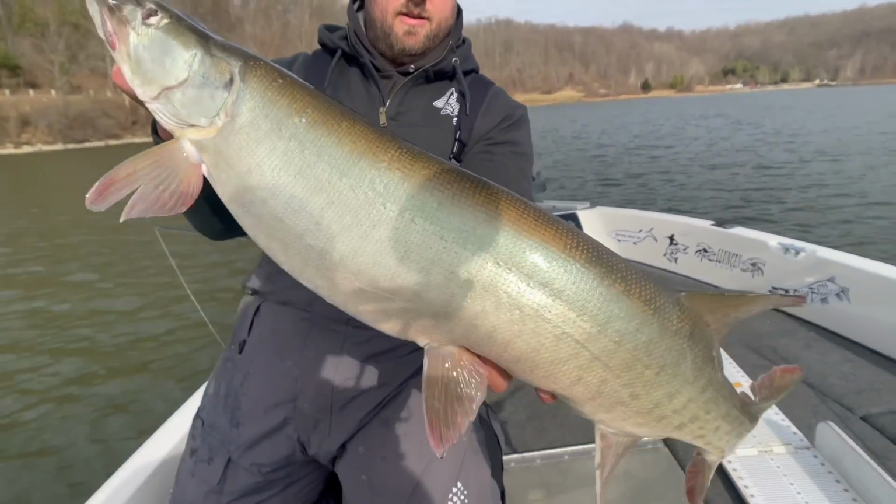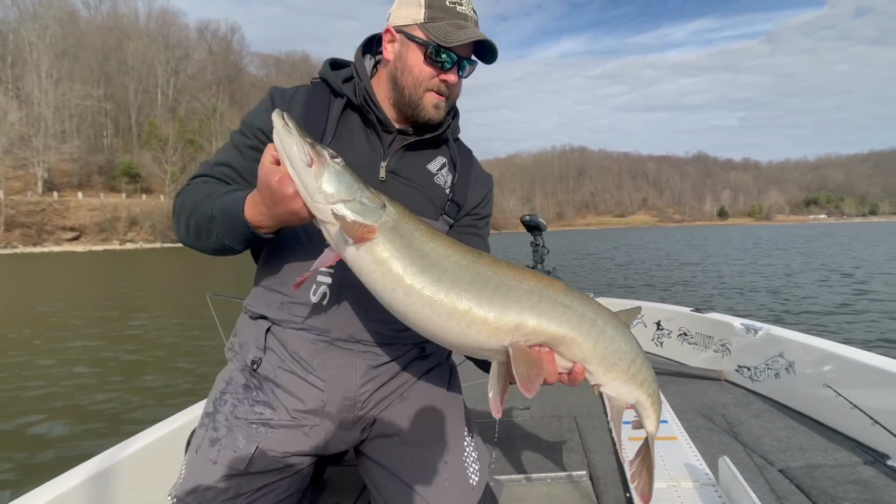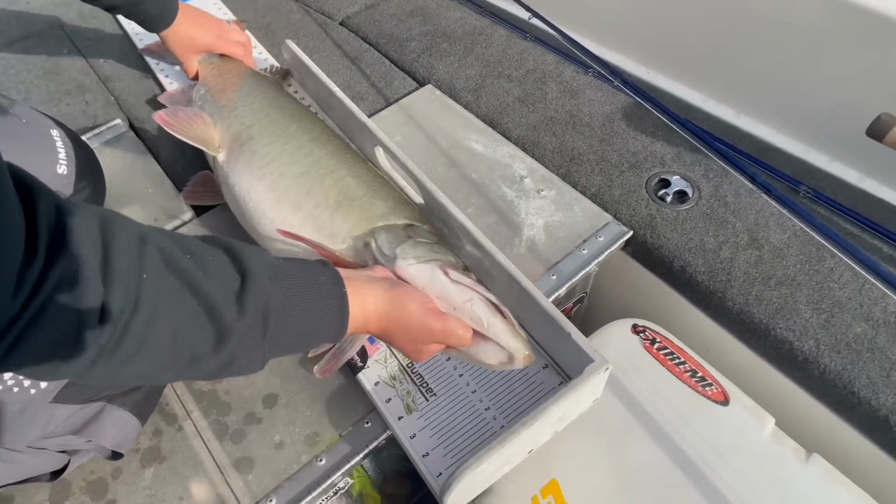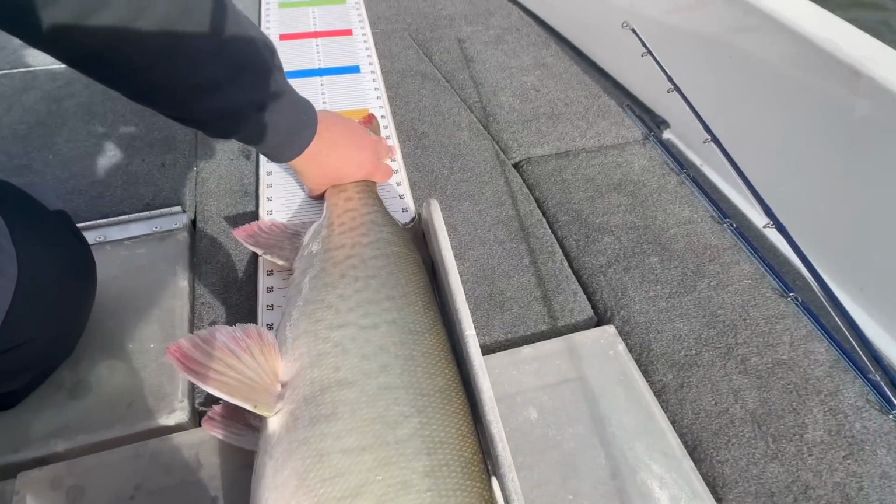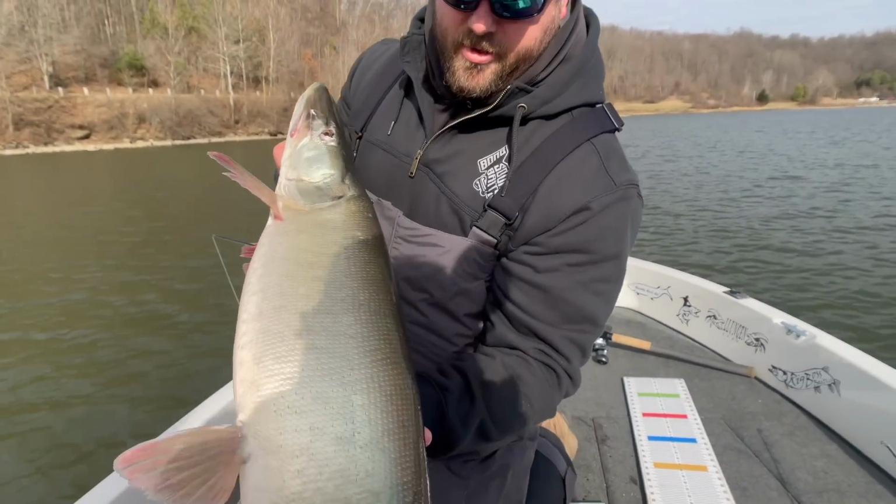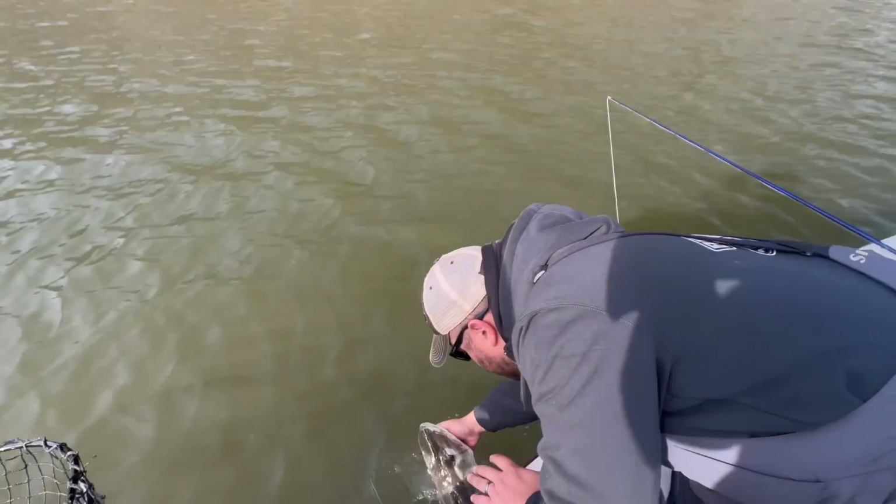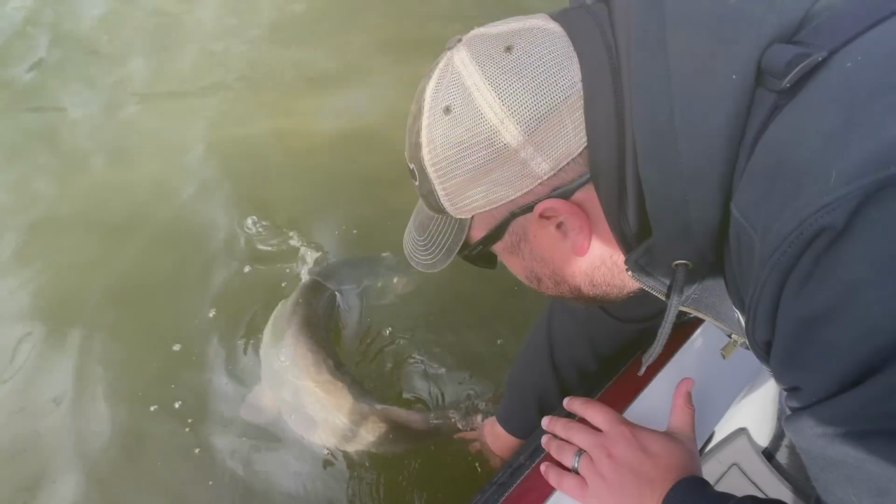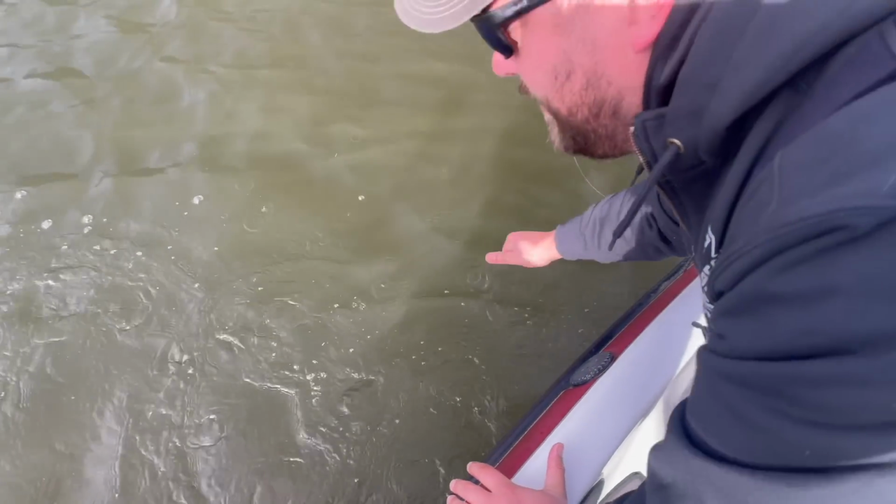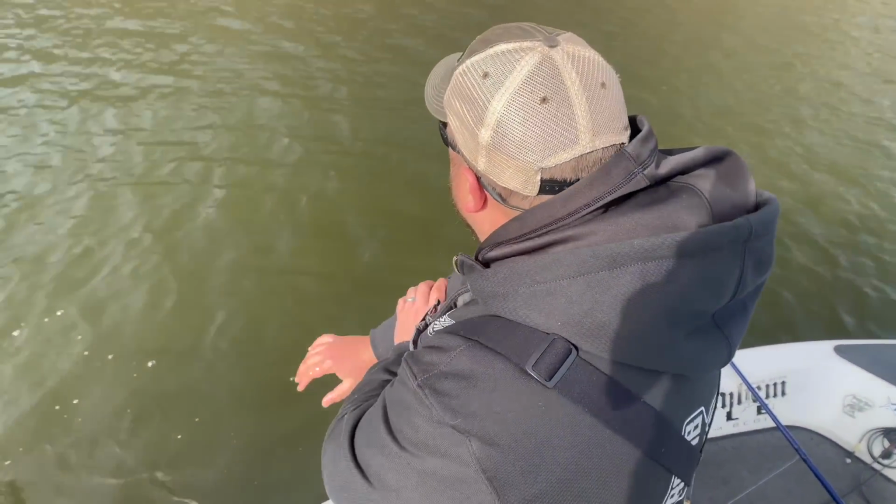That's a thick one there. Super chunky. Sweet. Tight. 40 and a half. Jeez, that's a fat fish for 40 and a half. Awesome. Nice. All right. That was fun. I want to do it again.